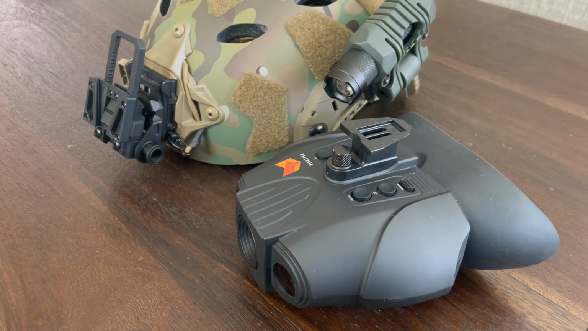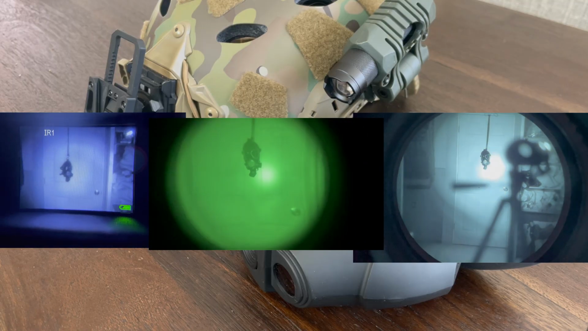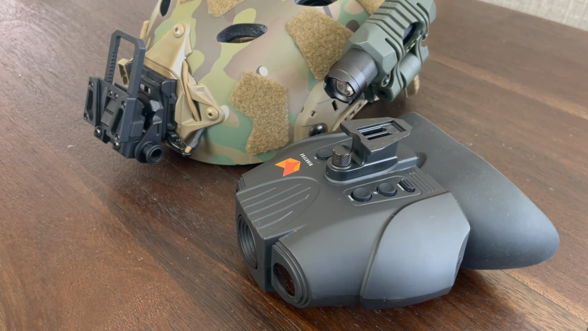So why bother reviewing a device that's been out for more than half a decade now? Well, making these videos and seeing how different devices compare is fun. Besides that, the Swift 1 is still being sold on Nightfox's website, and I didn't find many videos online showing its performance in multiple scenarios, both inside and outdoors.